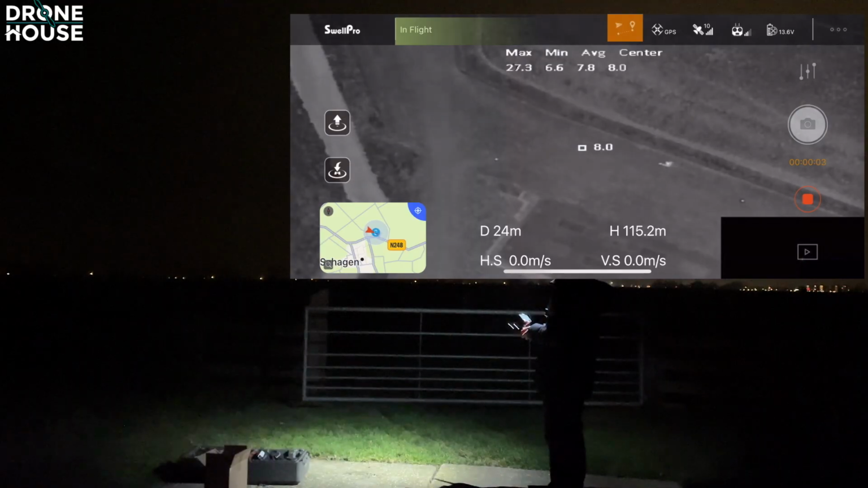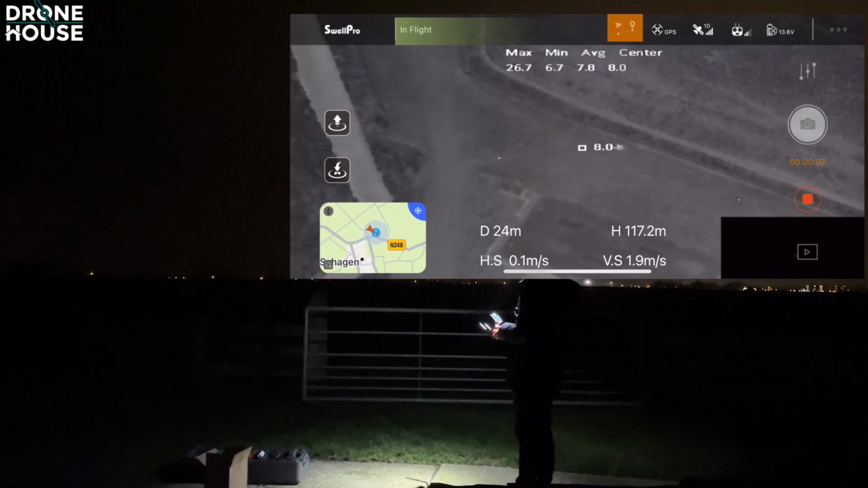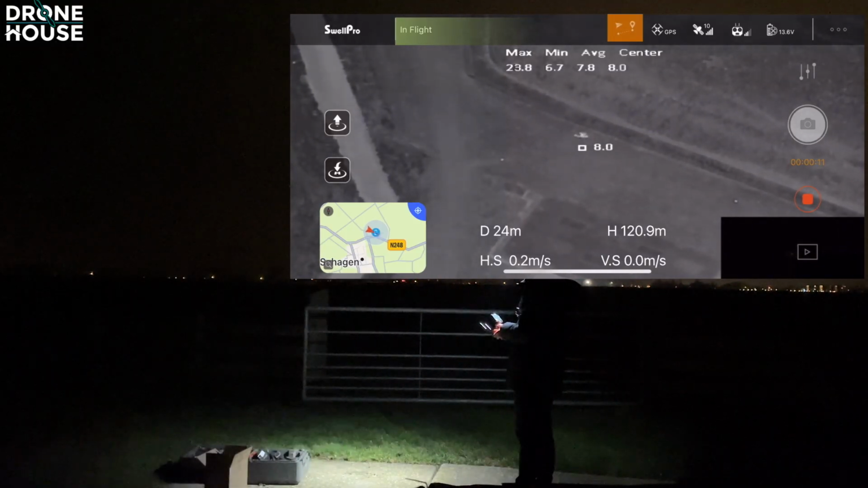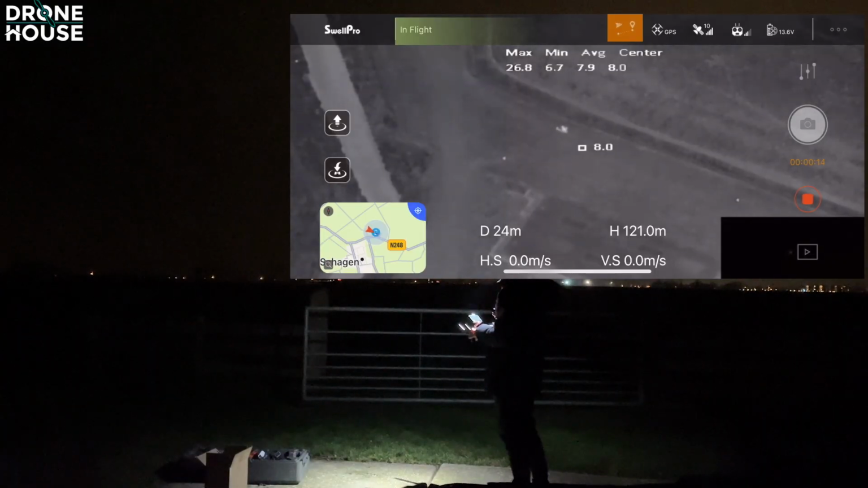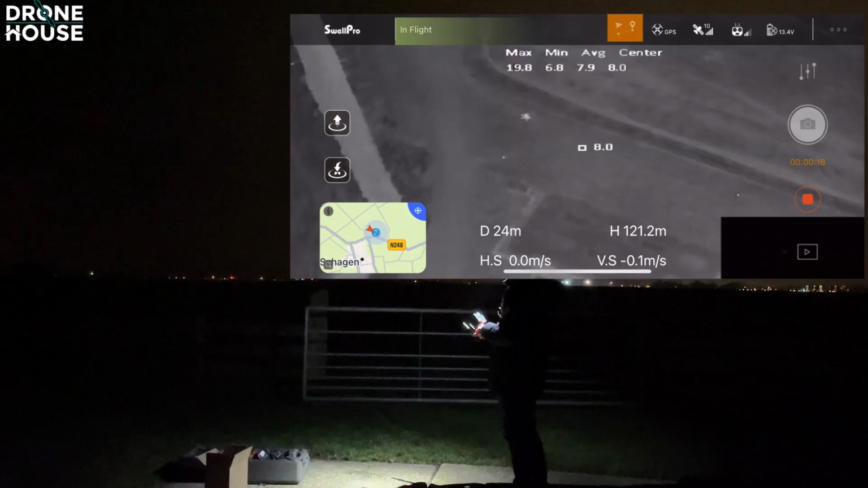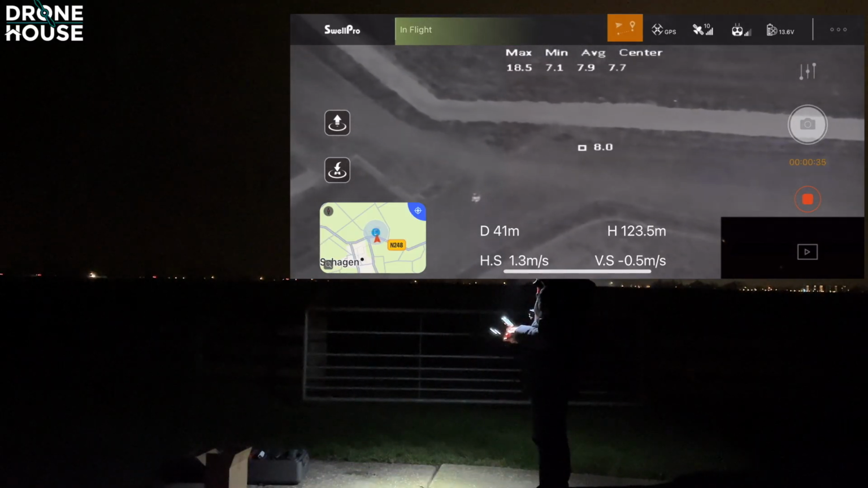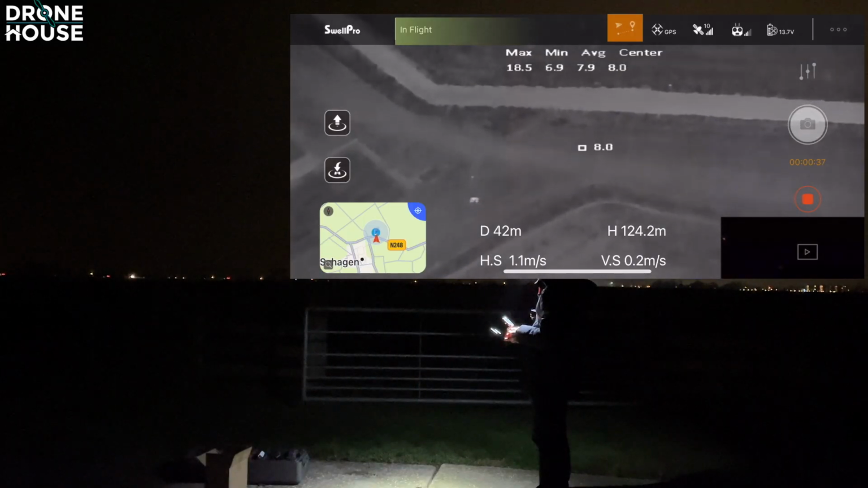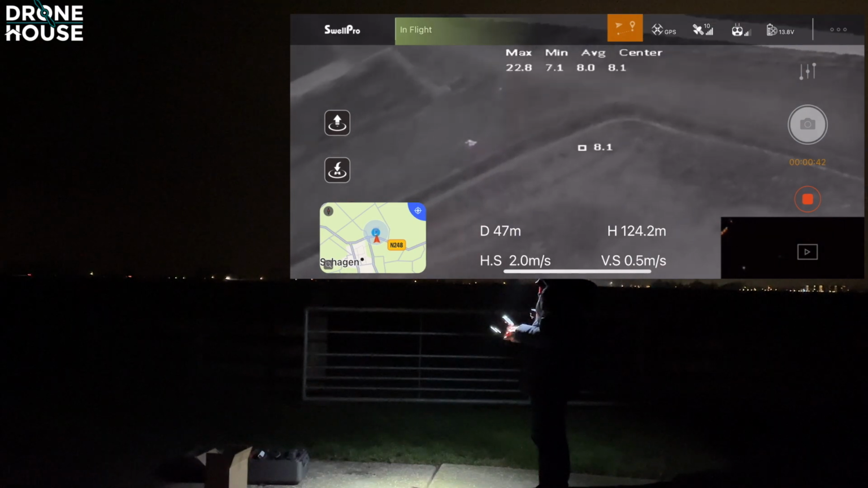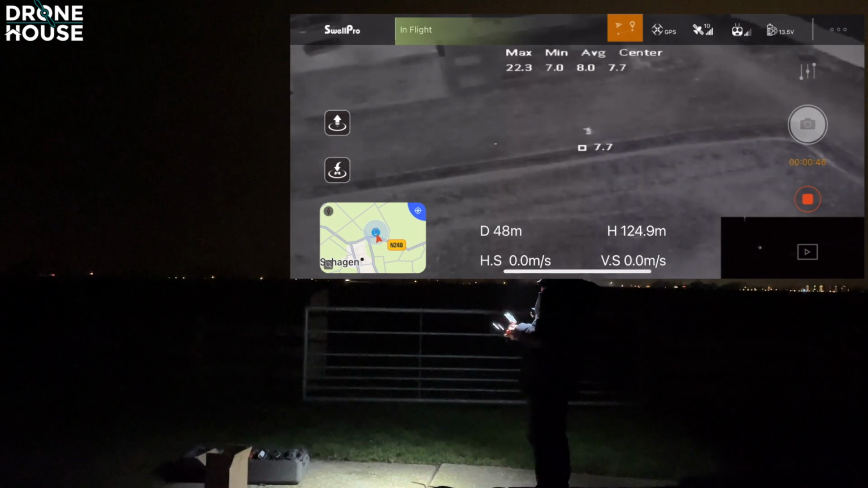This is incredible. This is 150 meters. It's looking very good, Tycho. Tycho is now picking up the eggs.